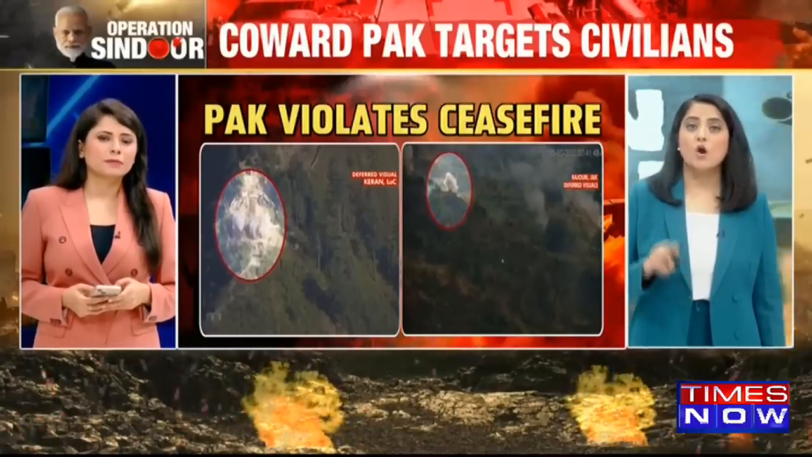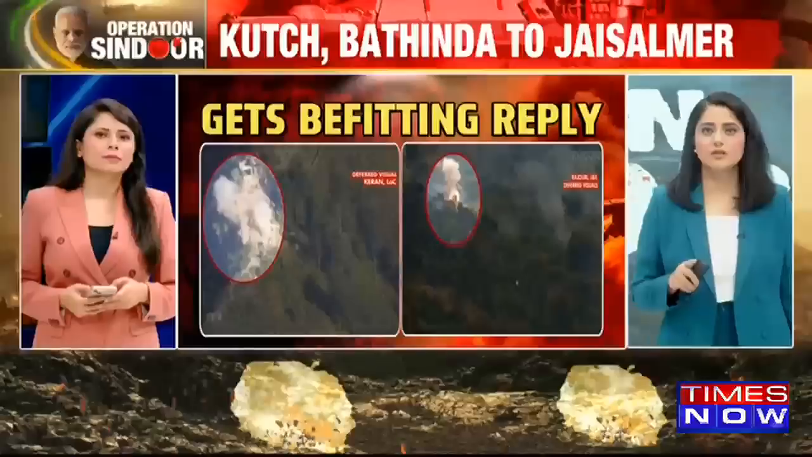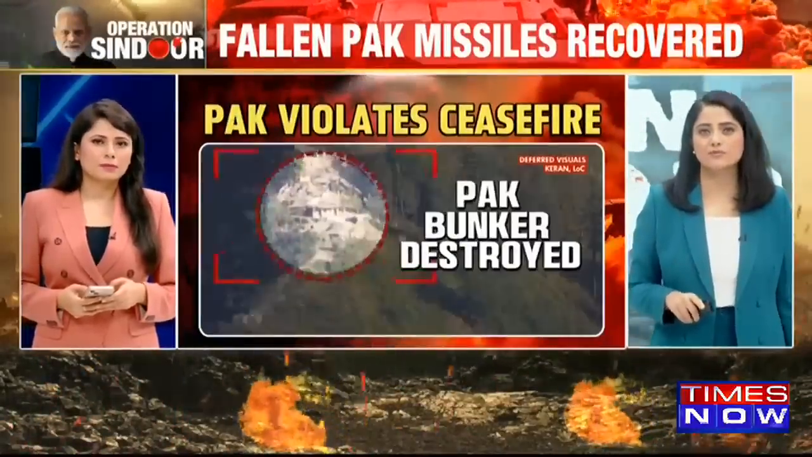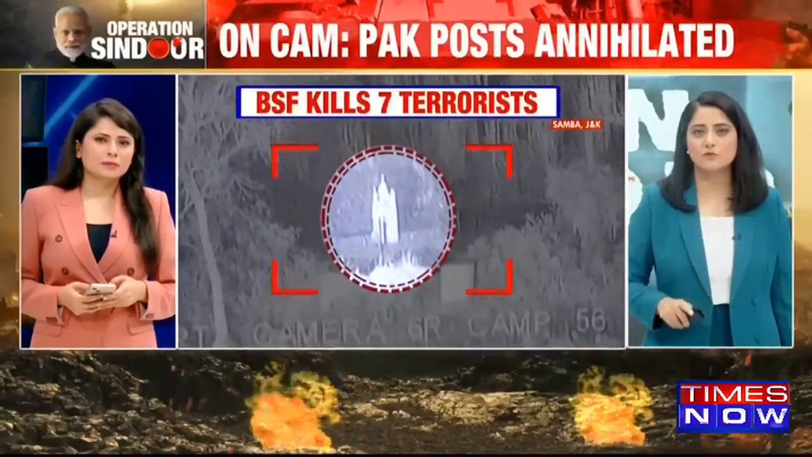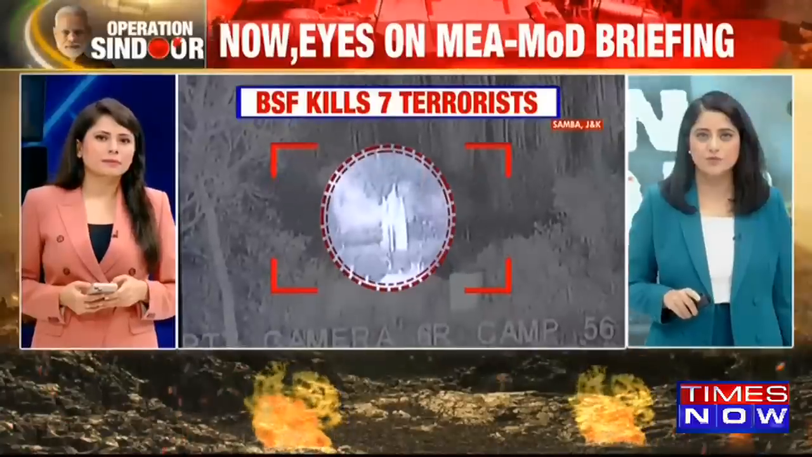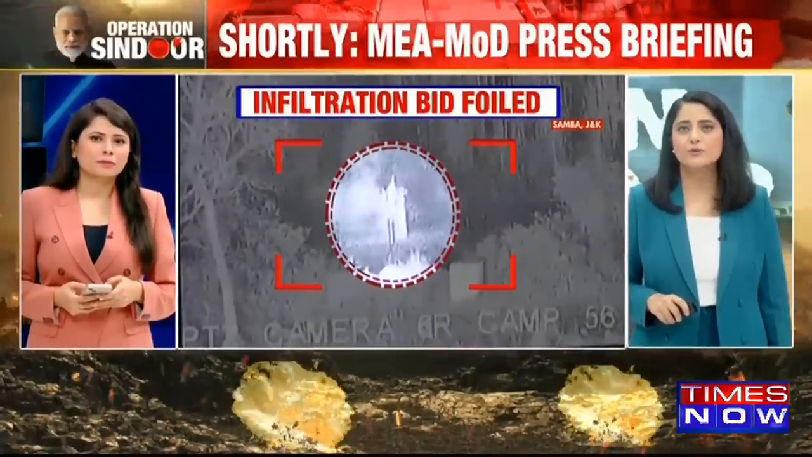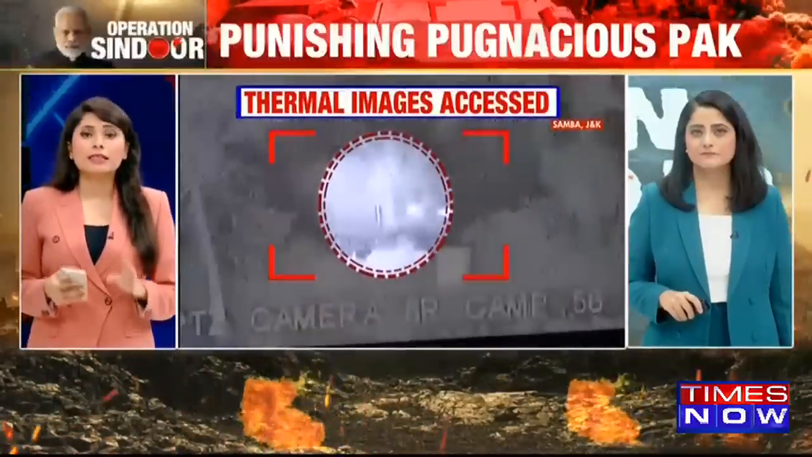In Keran, watch how our forces have destroyed a Pakistani bunker, while in Rajouri, watch how our forces blew up a Pakistani post. It's up in smoke. This thermal footage is from Samba as well. Watch how our forces targeted a Pakistani post after getting intel on the movement of terrorists who were trying to infiltrate. And in this operation, BSF managed to kill 7 terrorists.